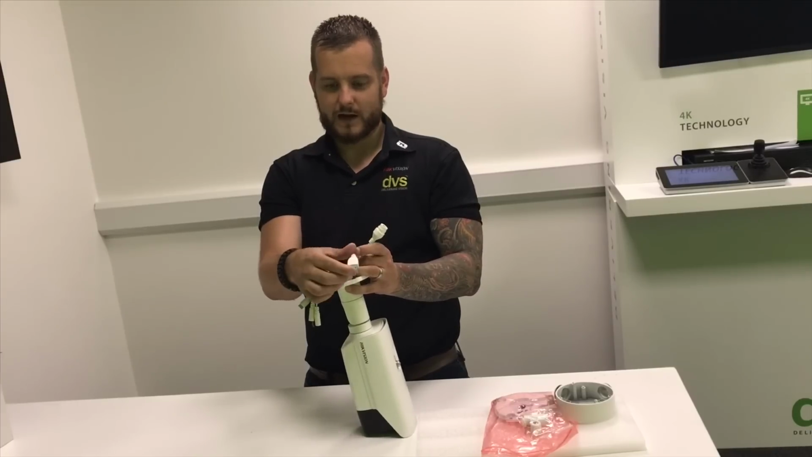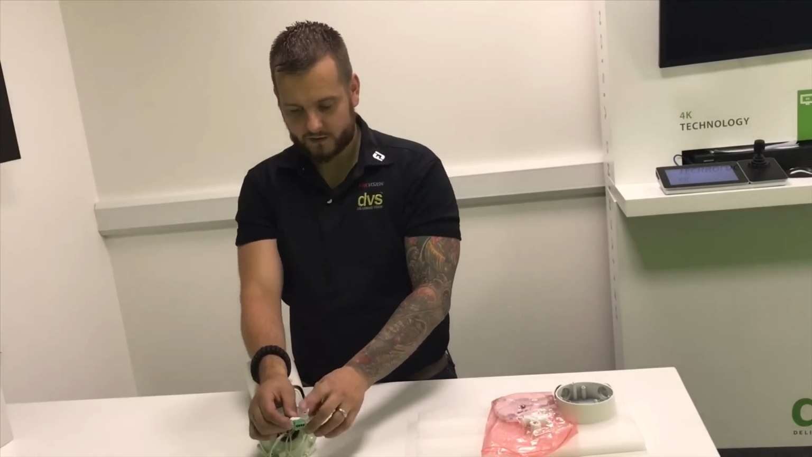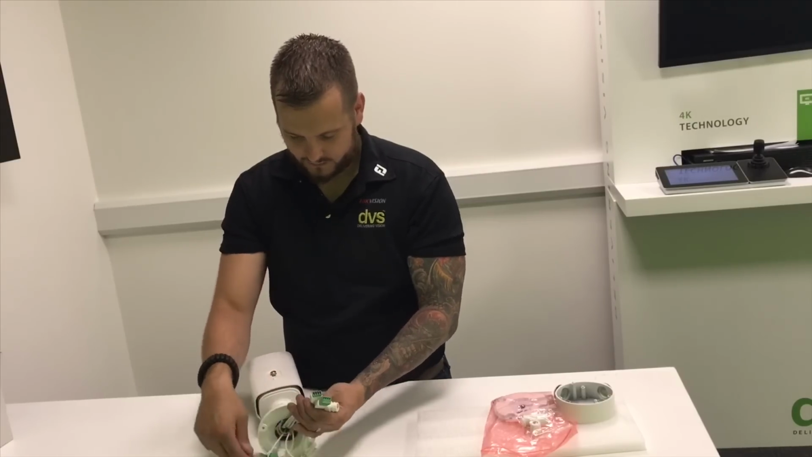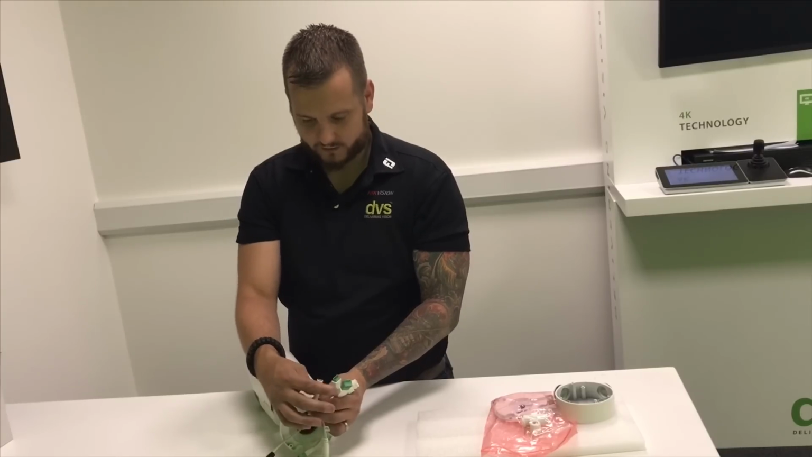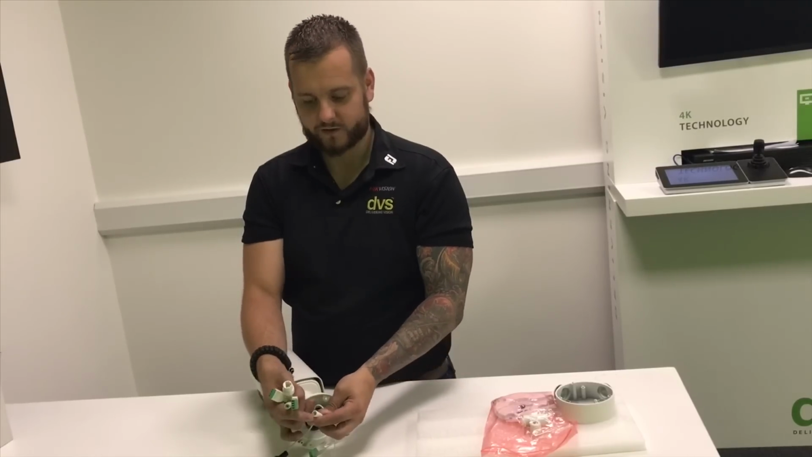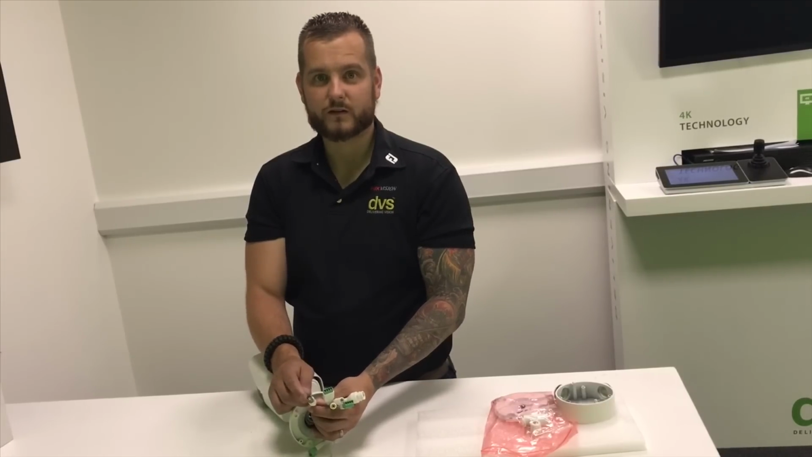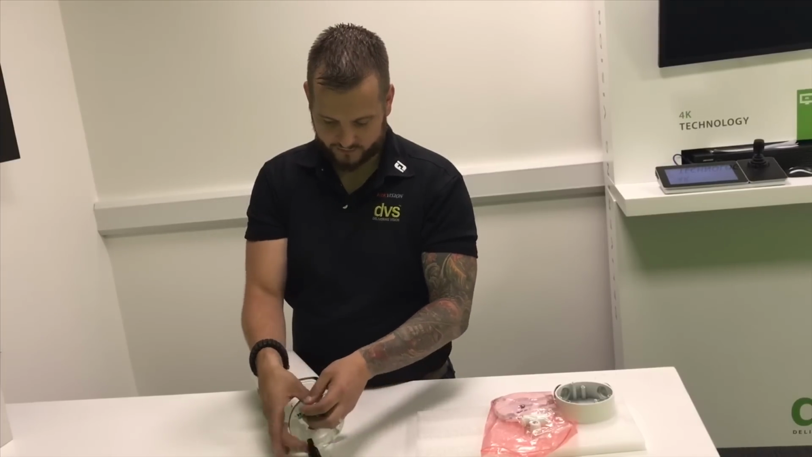You would then have your alarm cable. There's 2 alarms here. You've got 2 alarm inputs and 2 alarm outputs. So you've got 1 alarm input, 1 alarm output on that header, and 1 alarm input, 1 alarm output on that header. You've got the audio in jack, so it's a 3.5mm jack for your audio connection, and you've also got an audio out, which is a 3.5mm jack cable, and you've got your CVBS or your BNC analog output, so you can connect that to third-party equipment or a test monitor, for example, with a rubber sheath.